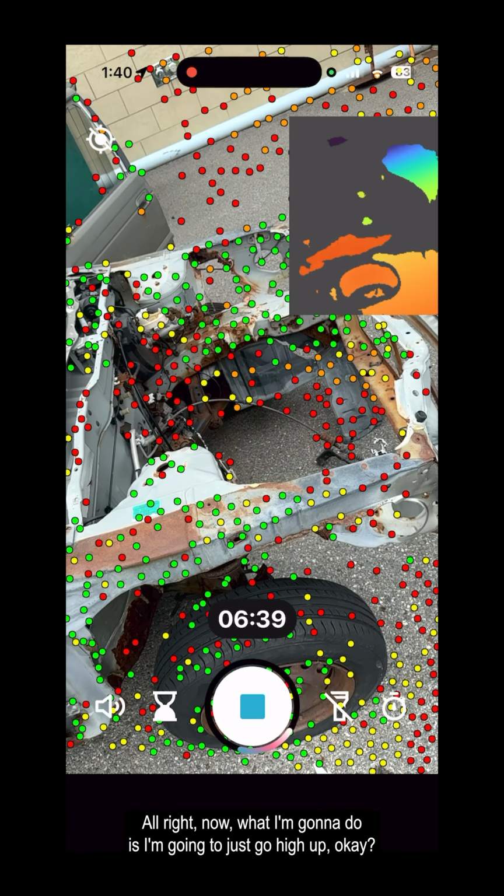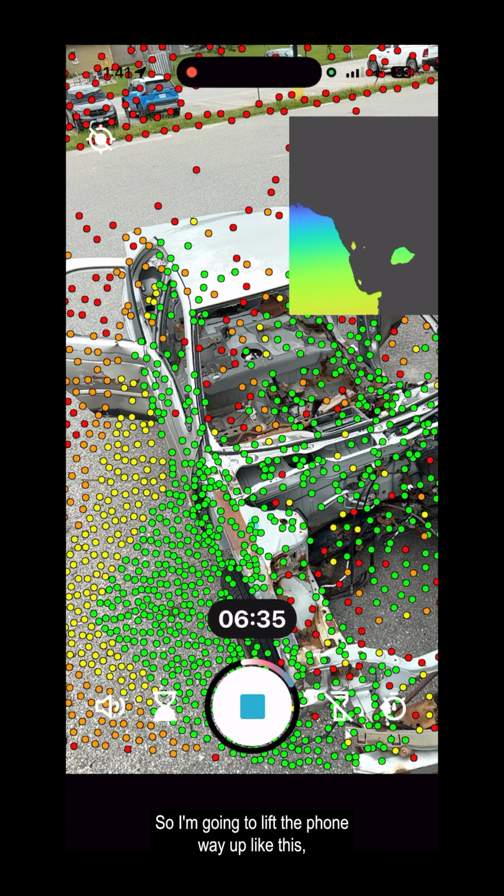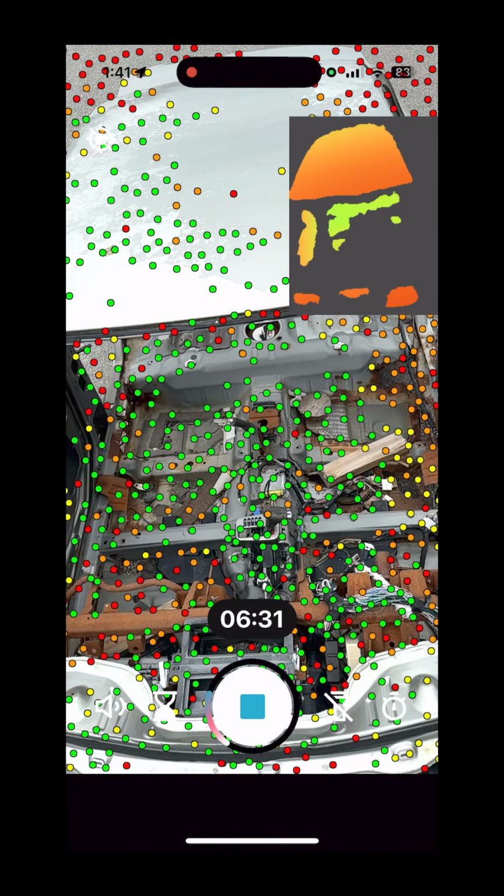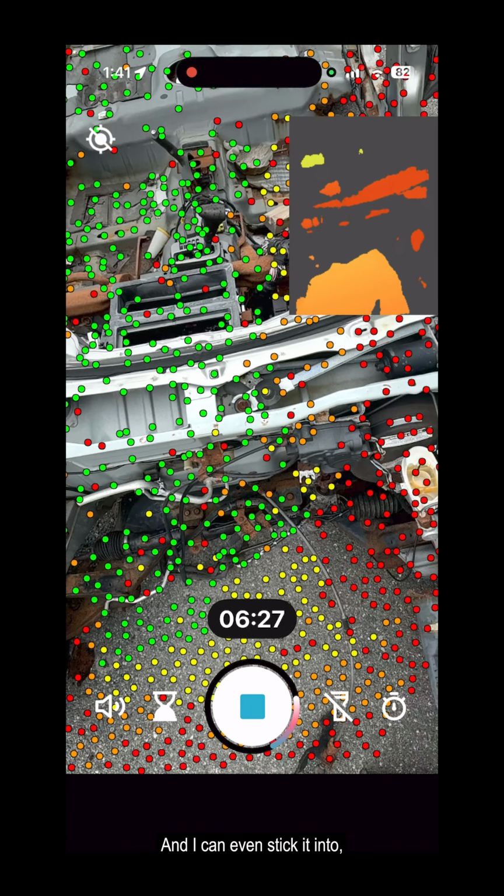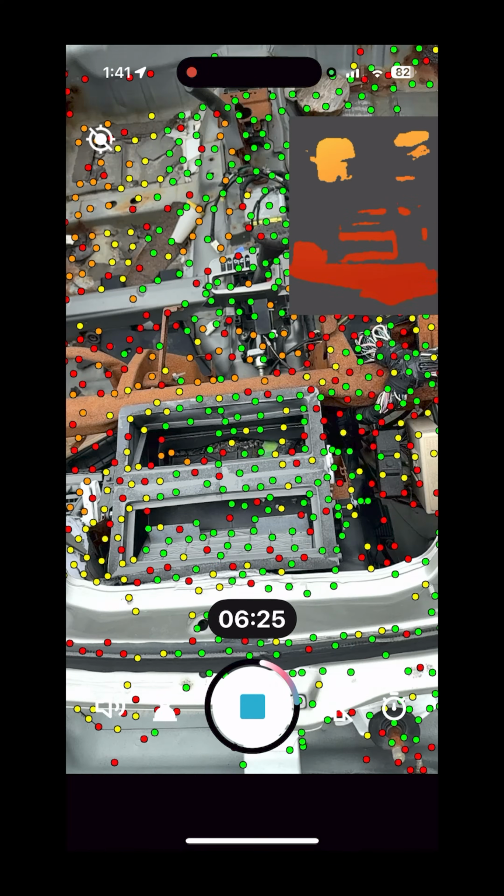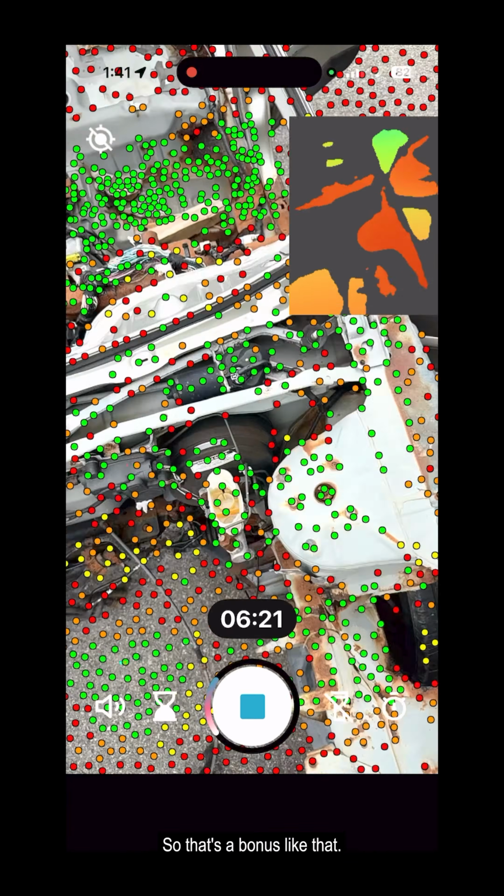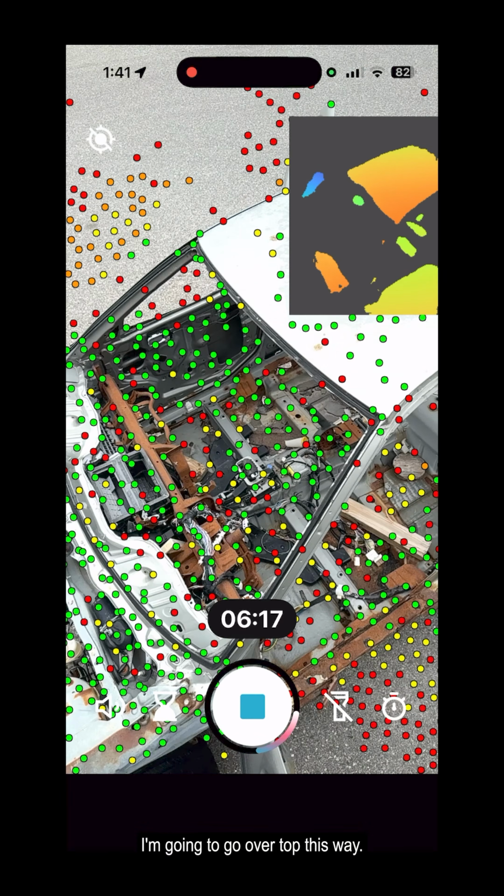All right, now what I'm gonna do is I'm gonna just go high up, okay? So I'm gonna lift the phone way up like this, and I'm gonna come at it from the front like that. Go get the hood, or the roof, I should say, and I can even stick it into the main part because there's no windshield, so that's a bonus. Like that. I'm gonna go over top this way.